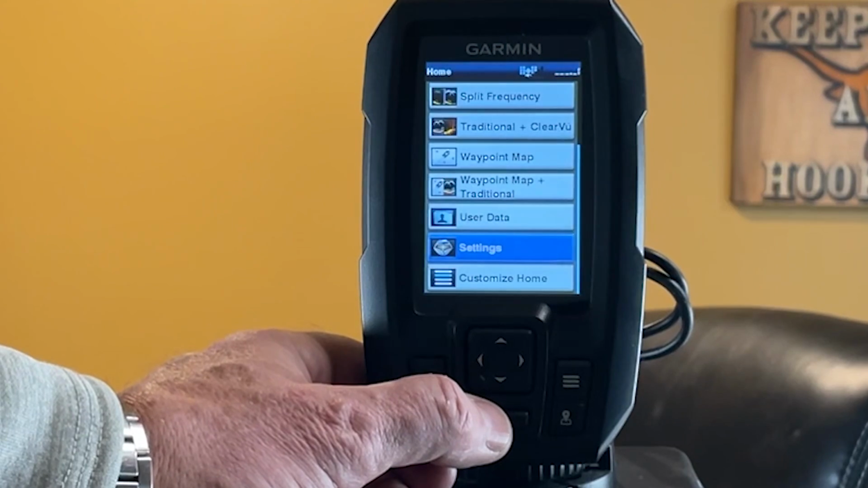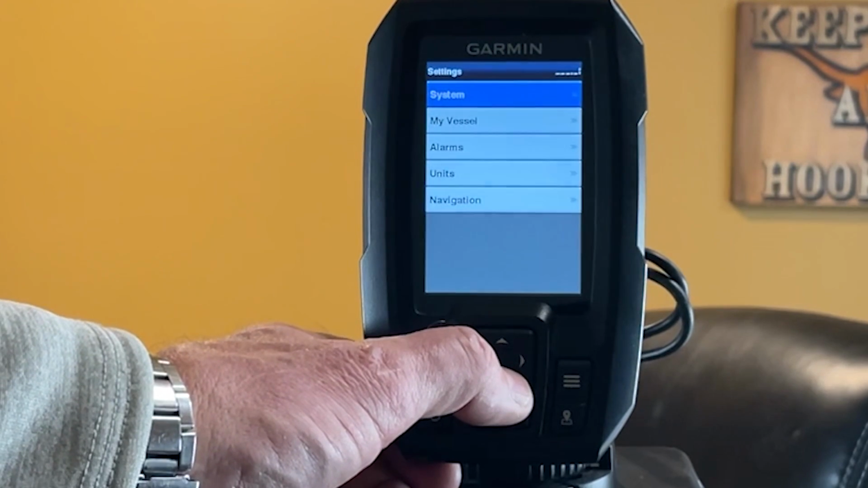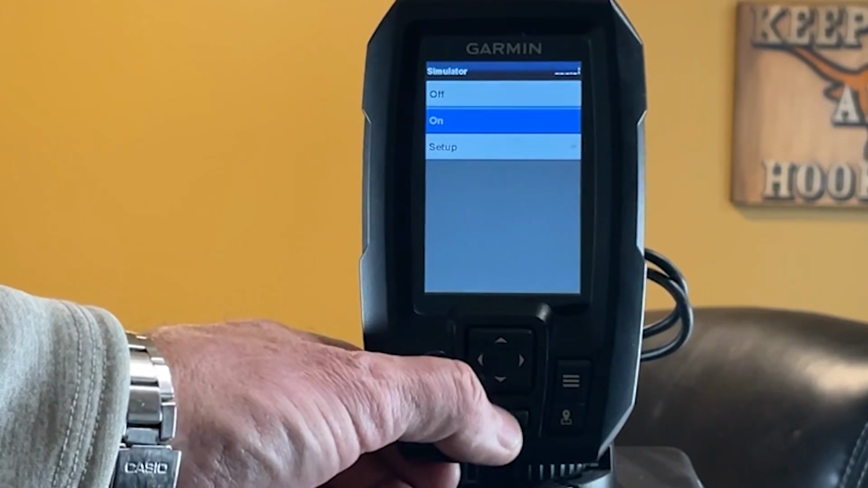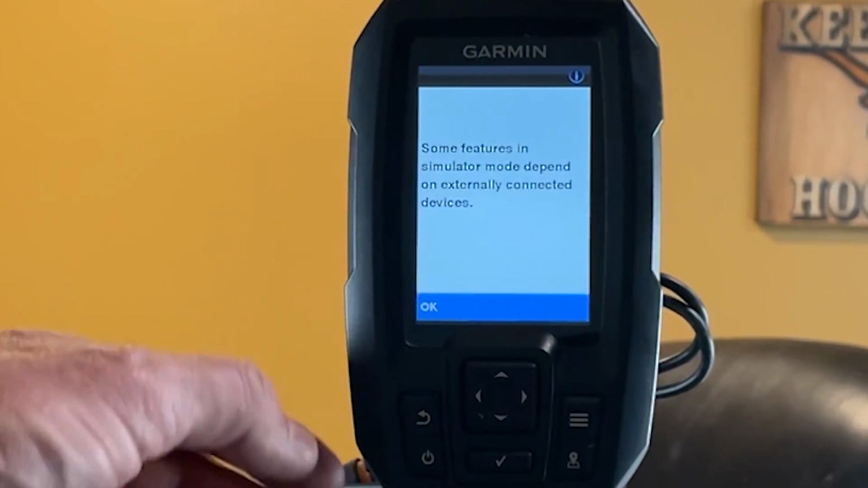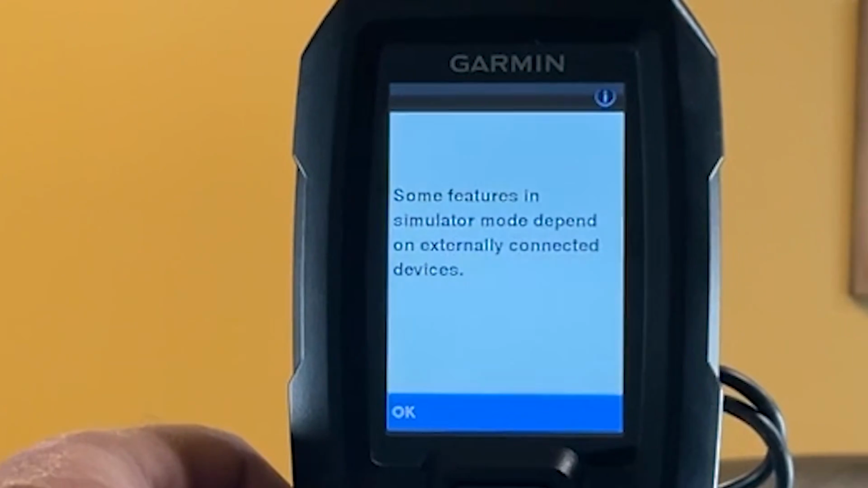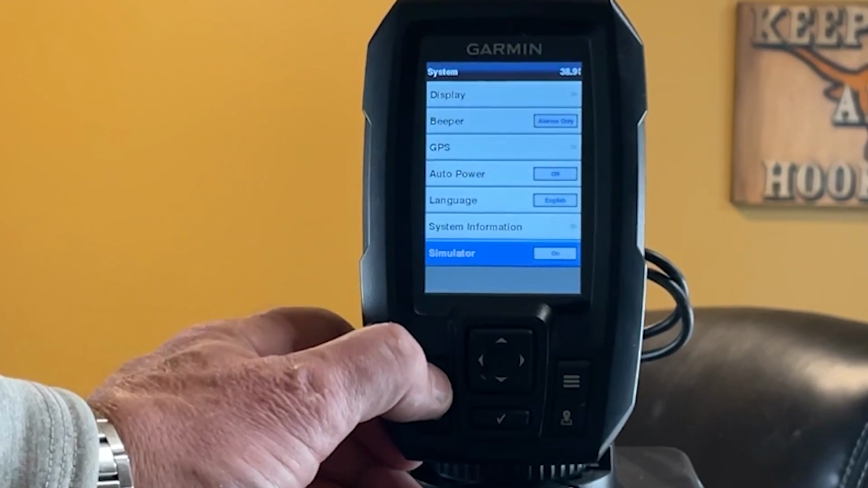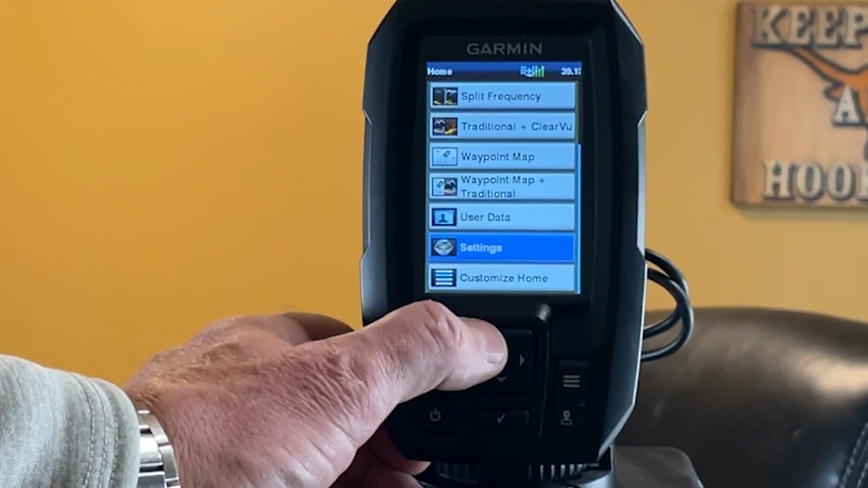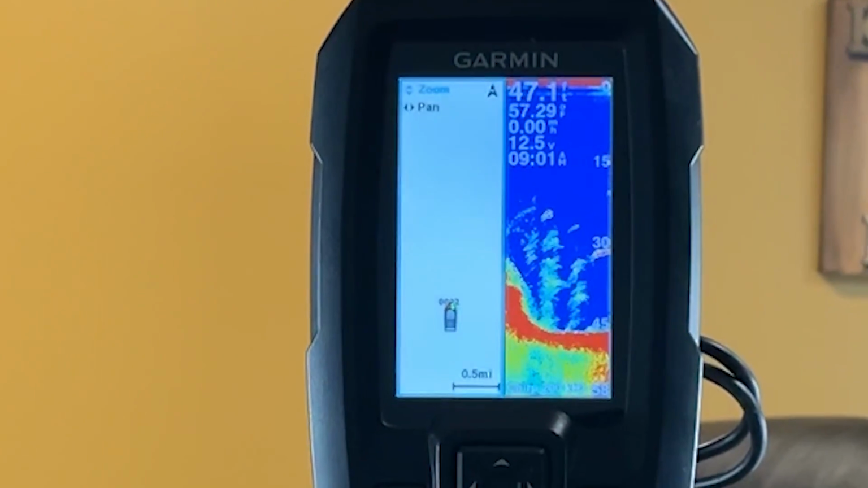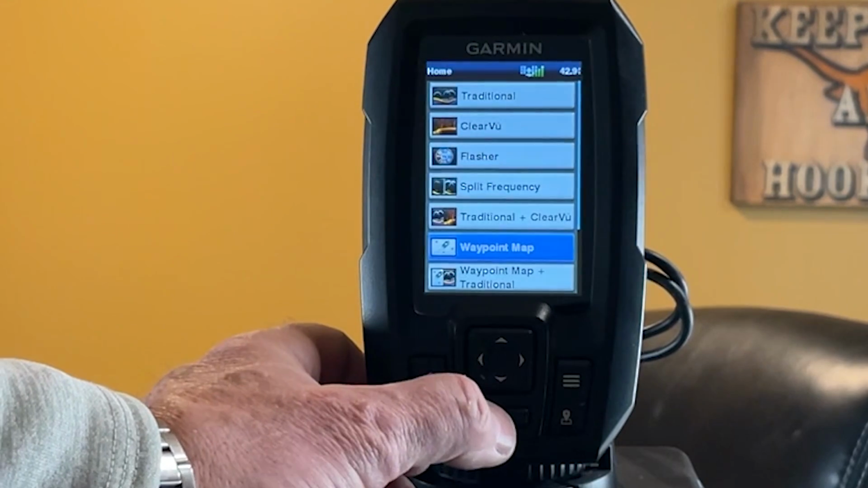So let's go ahead and turn our simulator on. And again, some features are not available when it's in simulator mode. Or actually what it is, there are more features available with the simulator than normally, than when you have it plugged in. All right, so let's look at waypoint, map, and traditional. You can see a little boat there. Or if you want just the waypoint map.